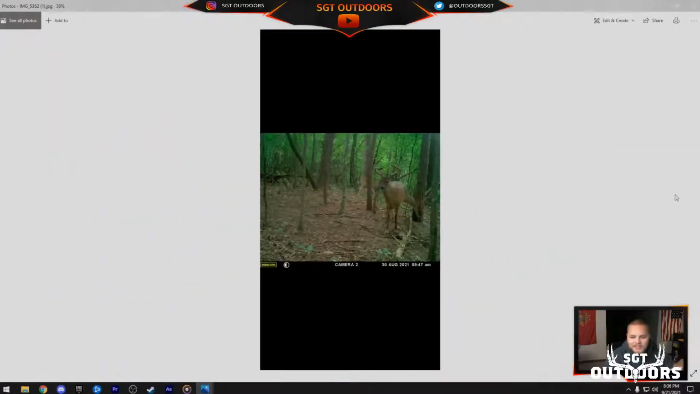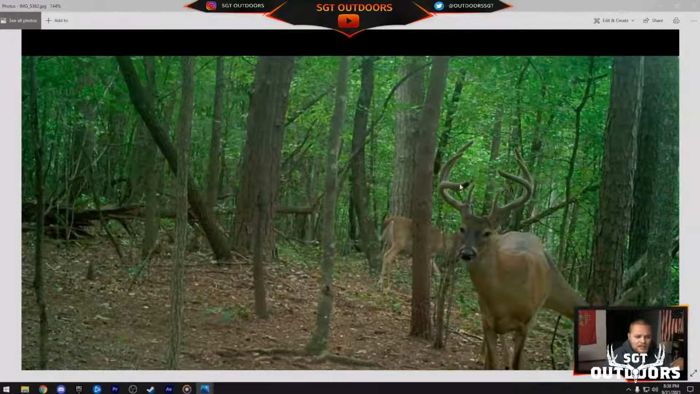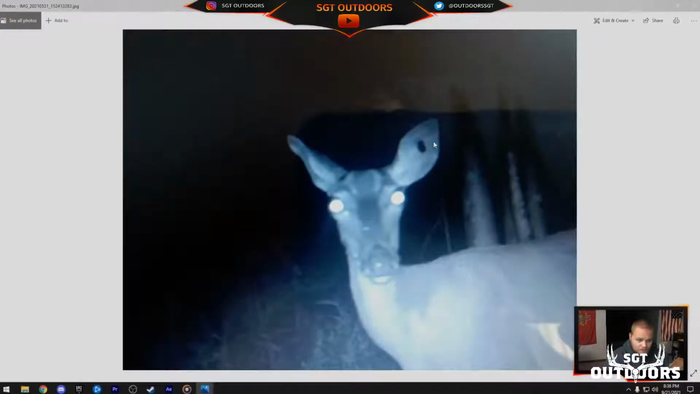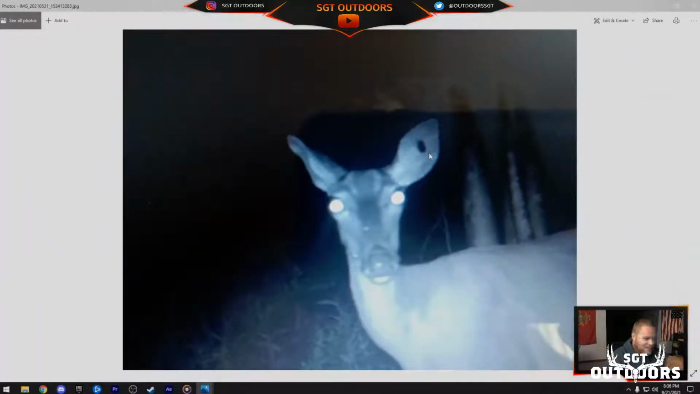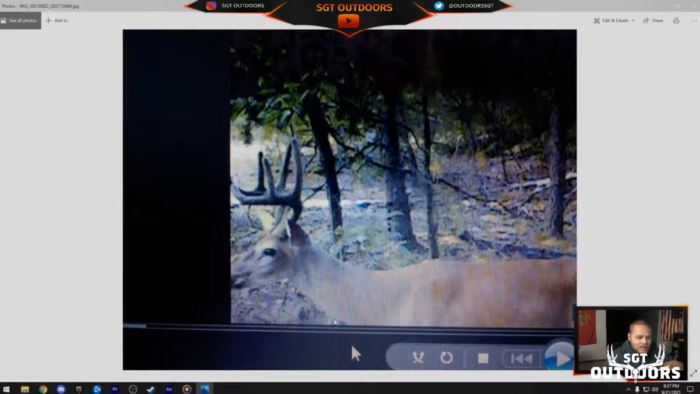It'd be interesting to see how big these bucks are without their velvet. I'm sure it's just as big, but that doe got very lucky, I'm assuming. Assuming it's a hole in the antler. That deer survived a shot. That is for sure. Let's see what else we got.